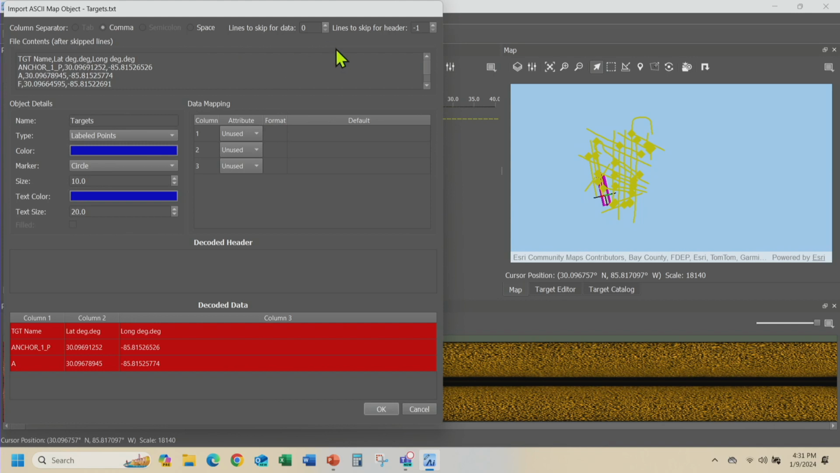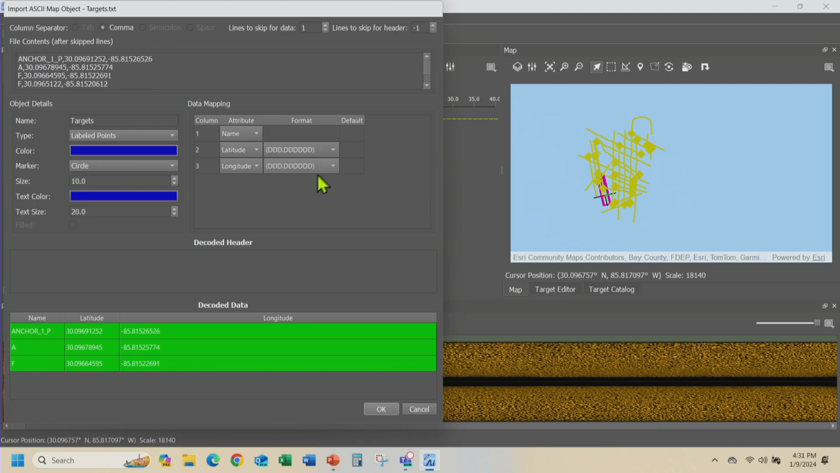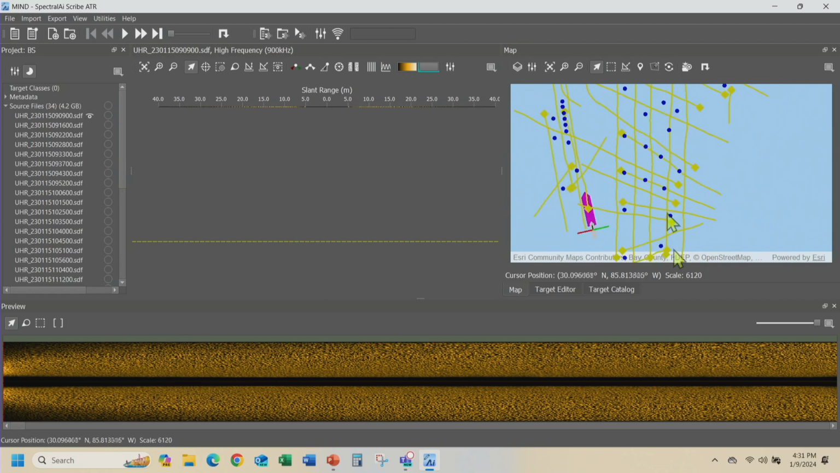I'm going to skip the first line because that's just the names of the columns. And the first one is name and lat long. And it automatically fills in what the DD format is of your lat long. And it's now imported it. So as I zoom in over here, I can see what my target names are.